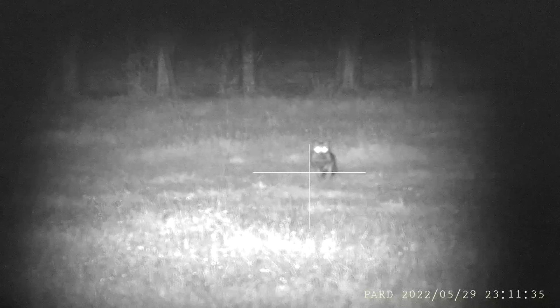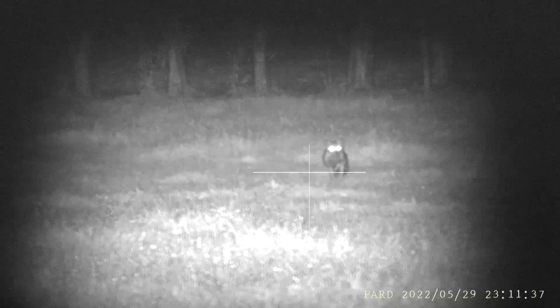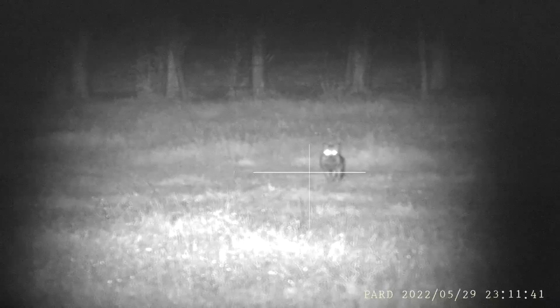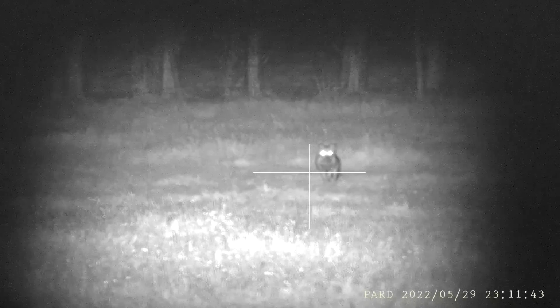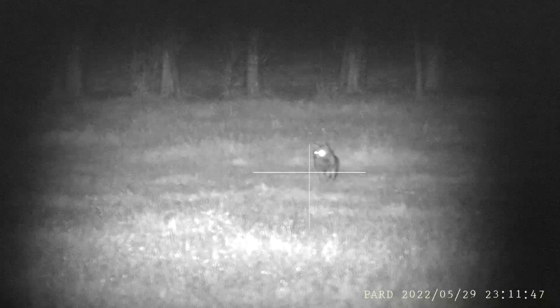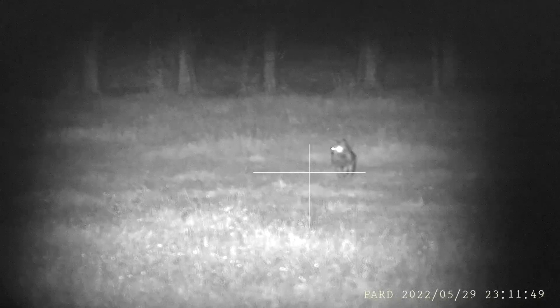I'm calling this one gently and it now really responds and decides to set off towards me. I take advantage of it pausing to try and get some really good quality footage of it. It comes in from about 100 metres to 75 to 50 metres before I take a shot at it.